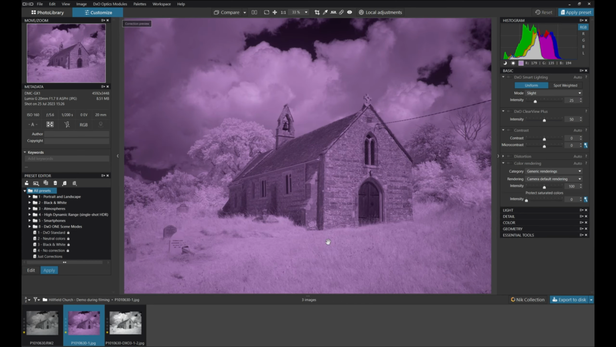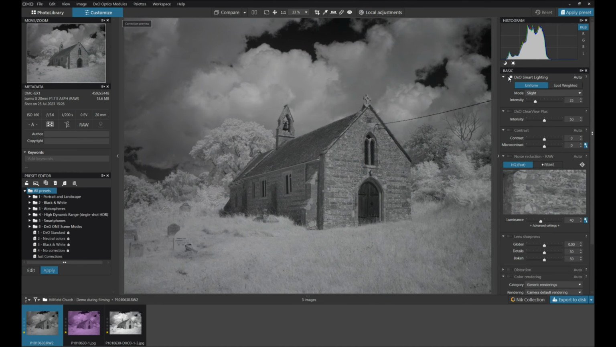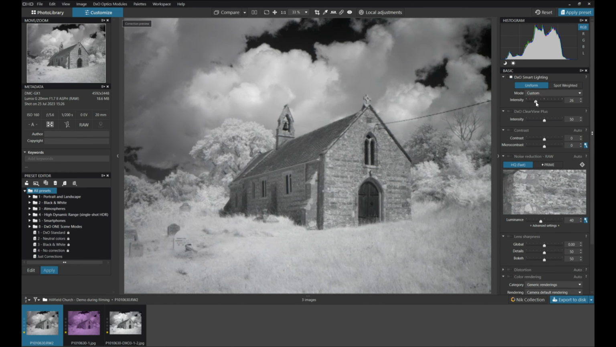You then have to convert it into black and white, and I've actually found that DxO's PhotoLab, and I've got an old version, PhotoLab 3, does an amazing job in infrared conversions compared to Lightroom. It just gives it so much more life in the images, and then I export that into a TIFF and then finish off my processing in Lightroom. So that's finished the bit of the recap on my camera.